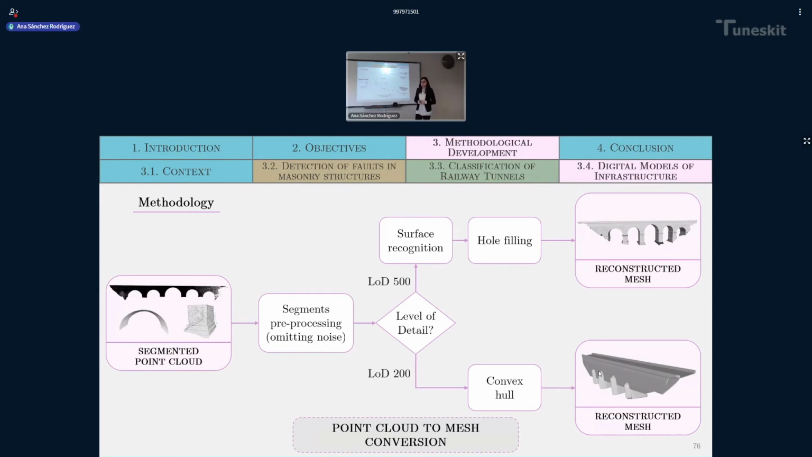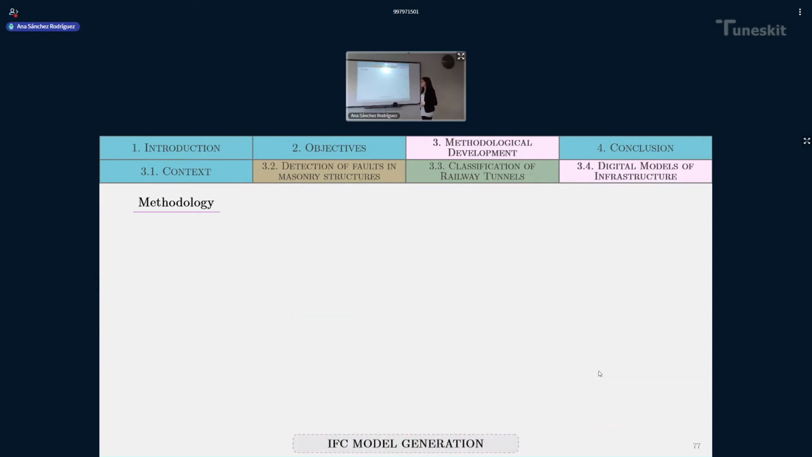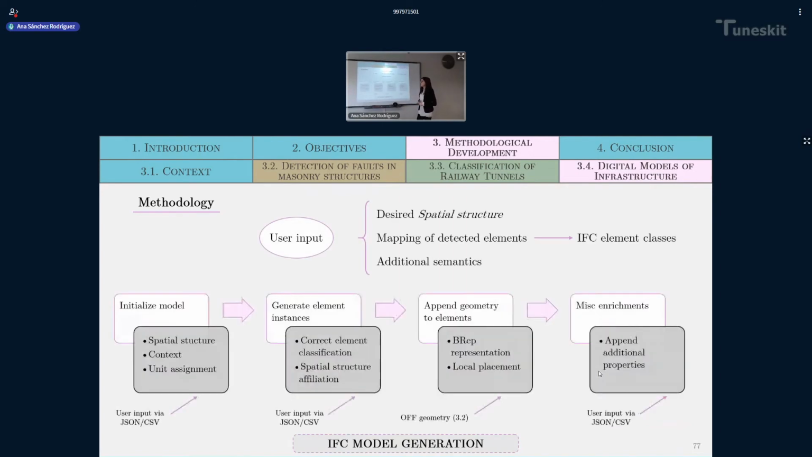Once these meshes were obtained, the next step was to convert them into an IFC model, the generation of the IFC model. The procedure here still needs some user input. This is a semi-automatic procedure because we don't know the full semantics of the elements in the mesh.